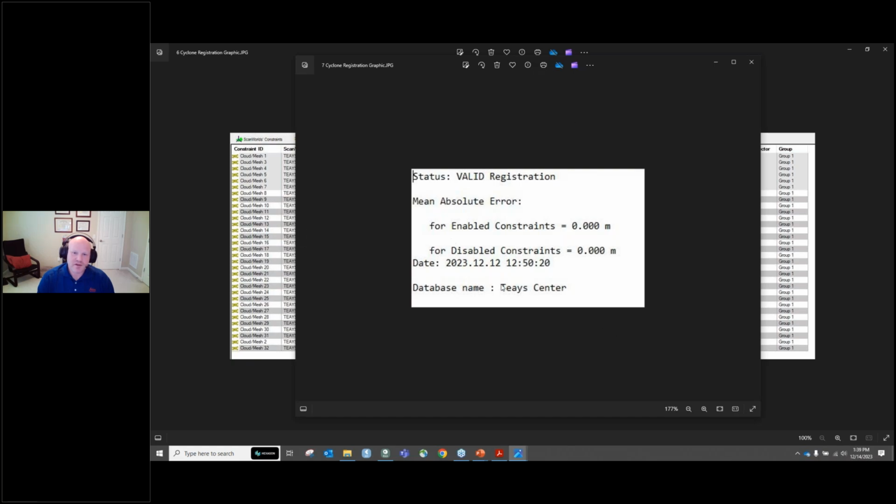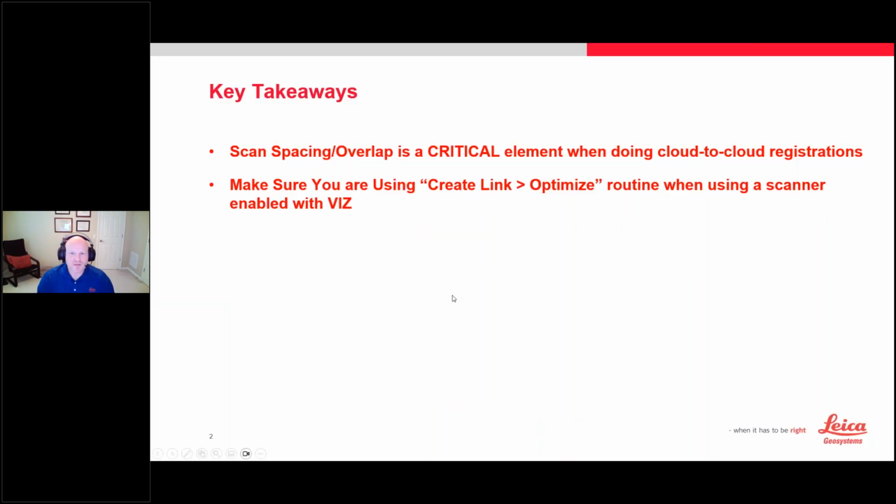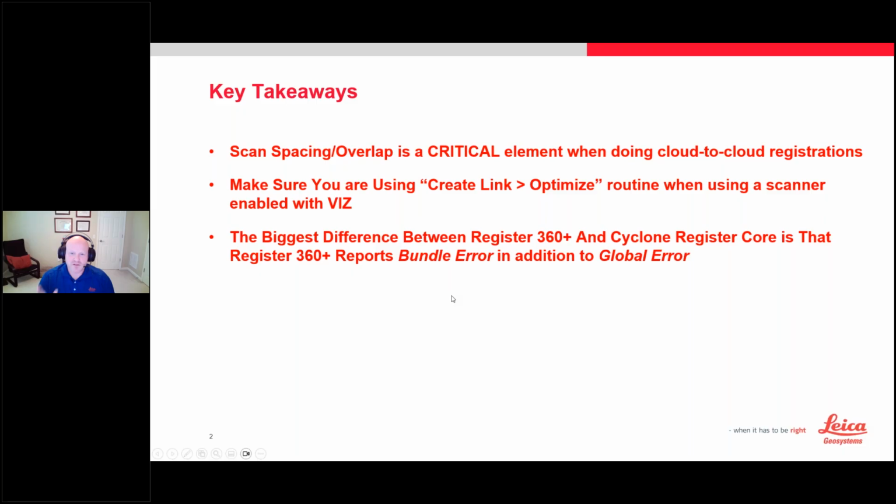And then if you look at the diagnostic, the report that you get, this is kind of where I think people get a little misled. It says 00. Core is awesome software, but I really like that Field 360 is a little more transparent in what it's telling you. So that's our third takeaway, that the biggest difference between Register 360 Plus and Core is that Plus reports bundle error in addition to global error. Core only reports global error. So basically what Core is saying is we didn't adjust anything more than we thought we would, so you're good to go. And 360 Plus is saying, we got a good adjustment, but